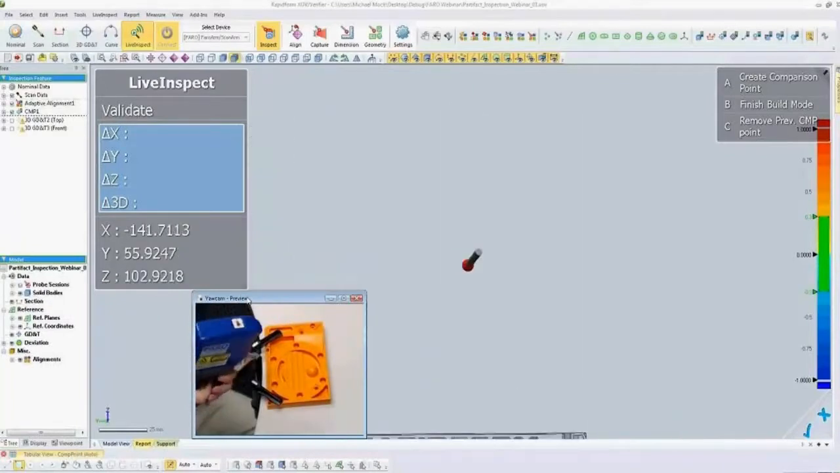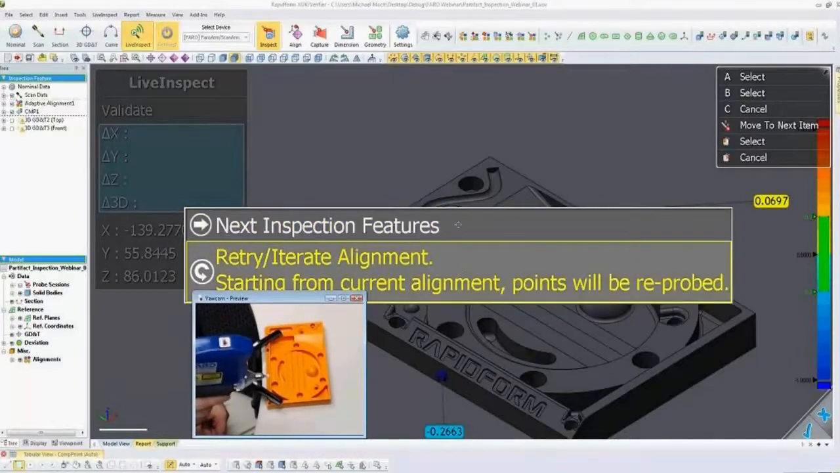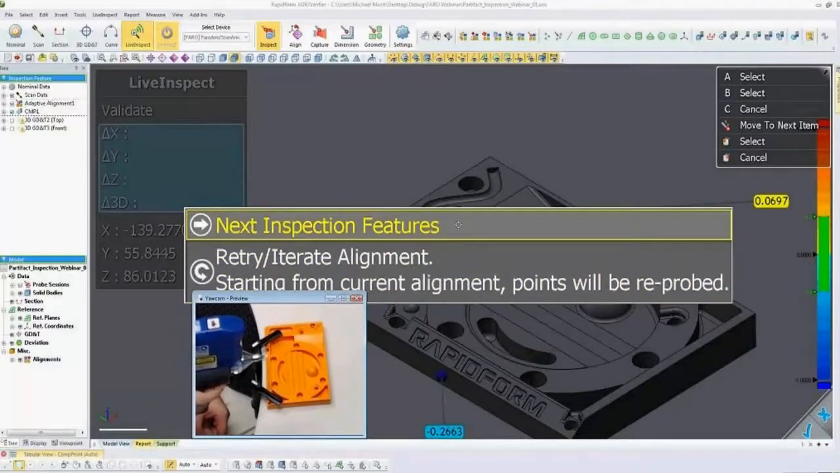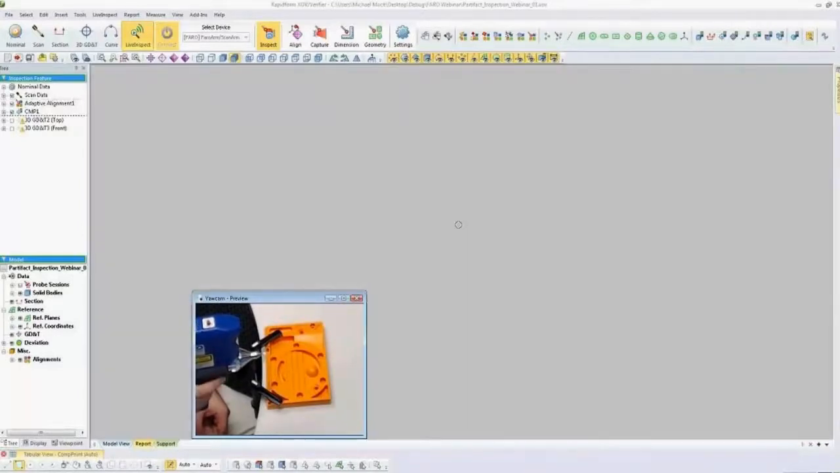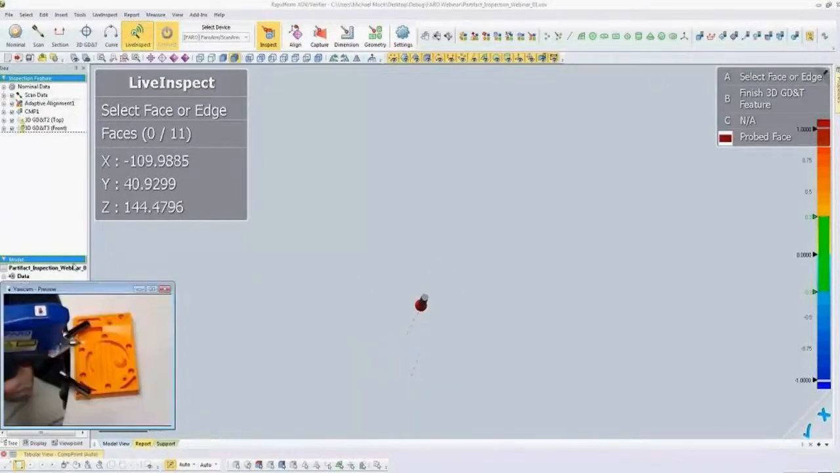So when I have completed the alignment, if I press the red button on the device, I get the option to continue to the next inspection features or retry or reiterate the alignment. So I'd be able to start over and redo the alignment if I had some sort of problem or if the alignment wasn't satisfactory. Now to choose from these options, I could use the mouse, but I can also just use the device. By moving up and down in space, I can choose one of these options and use the green button to select. So now I'm moving forward to the next step, which is GD&T.